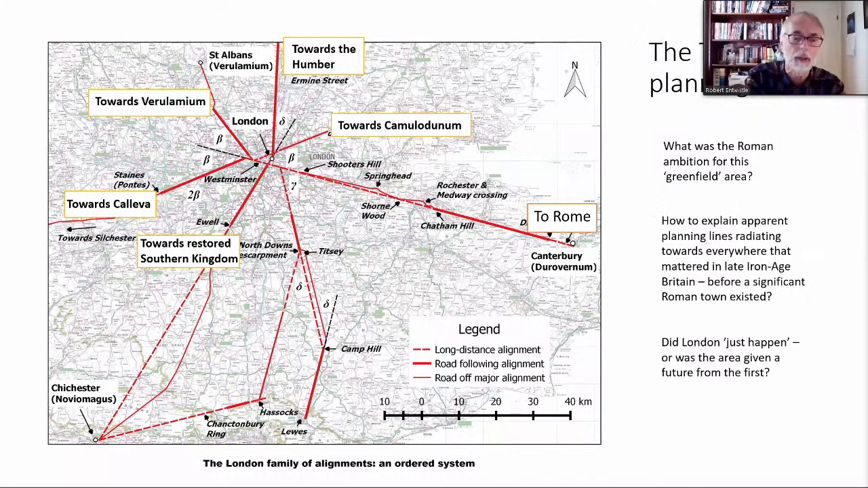So we have this scenario of the London area, apparently from very early times, being set up as some form of planning hub with directional pointers towards, well, really everywhere that mattered in late Iron Age Britain. The power centres north of the Thames, Camulodunum, Verulamium. These lines didn't point directly there, but they were the lines that were used by the roads when the roads came to be built to those places.